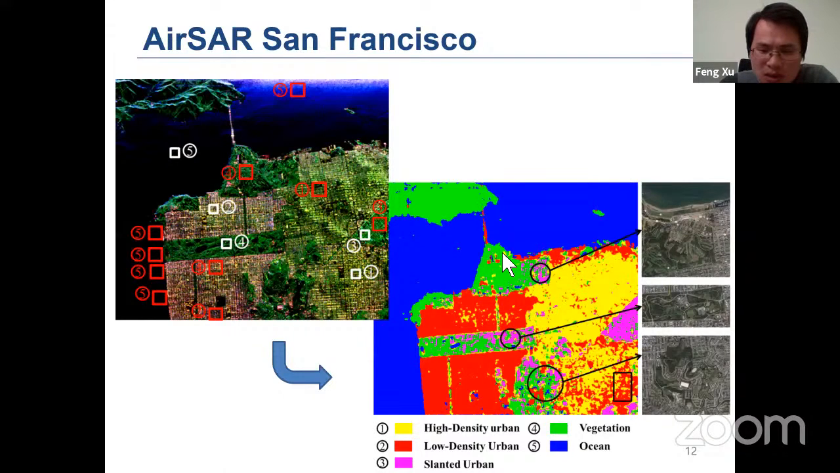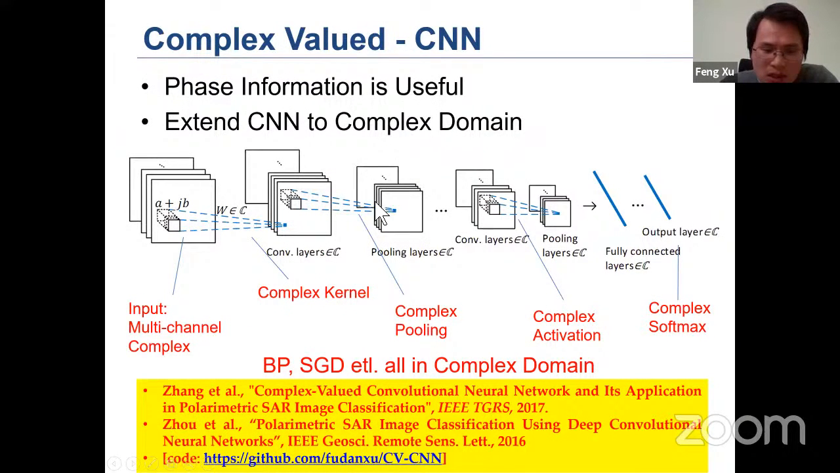In this example, we can see that it comes out quite good. Actually, most of these areas are classified correctly. And then here is another work where we expand this approach a little bit. We introduce complex values in the neural network. For complex-valued neural networks, Akira is one of the pioneers in this area.